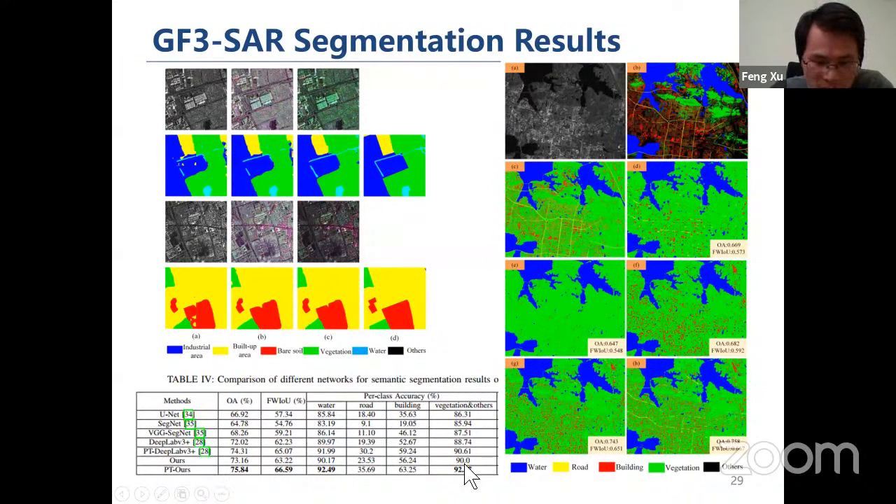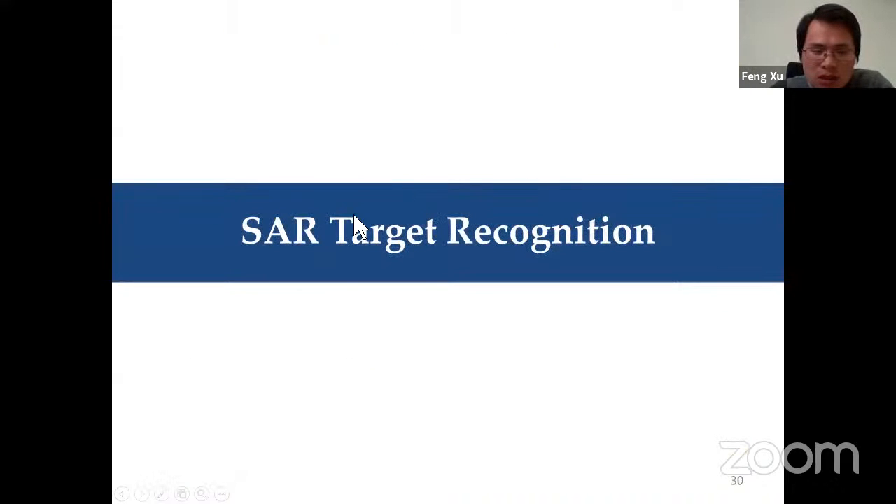We also compared with other existing approaches, and this work is published, and the data set is also released. So this is for image segmentation and classification. Next, I'll show a few examples of how to do SAR target recognition with deep neural networks.